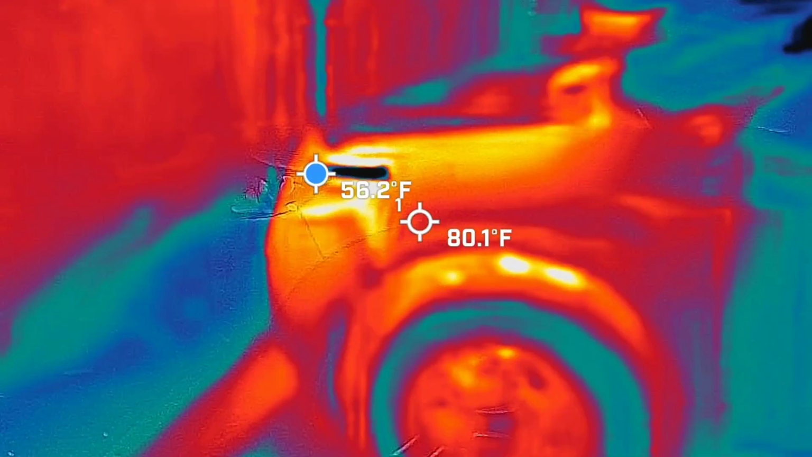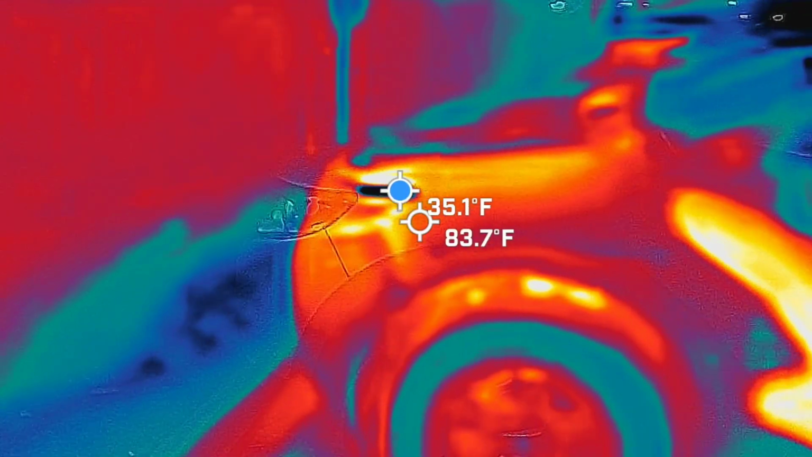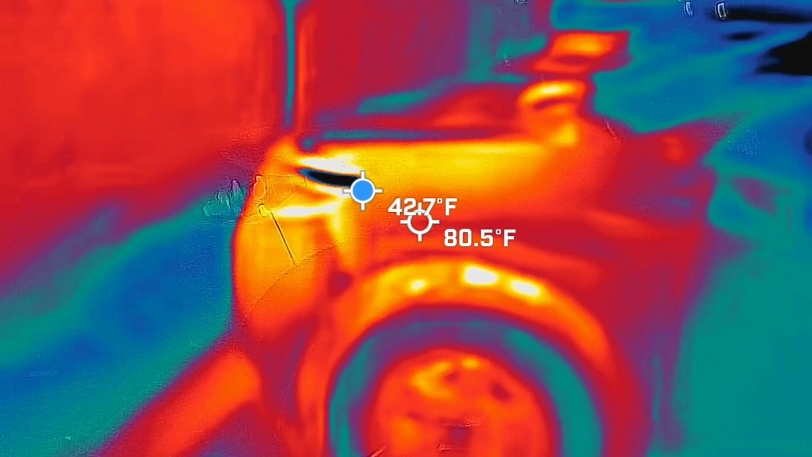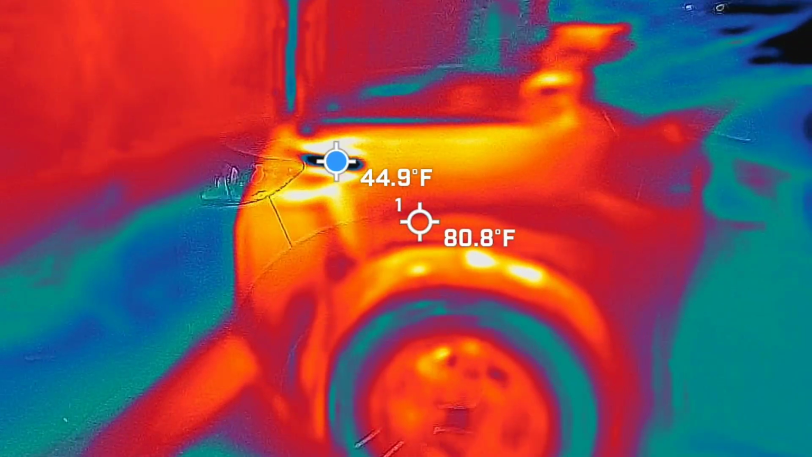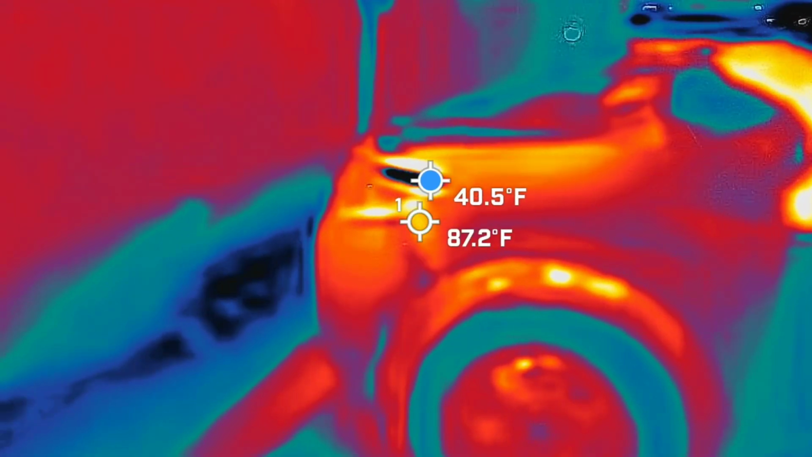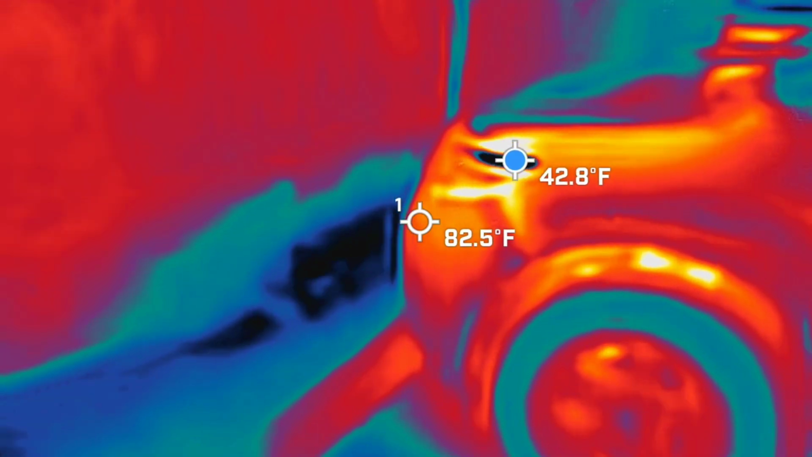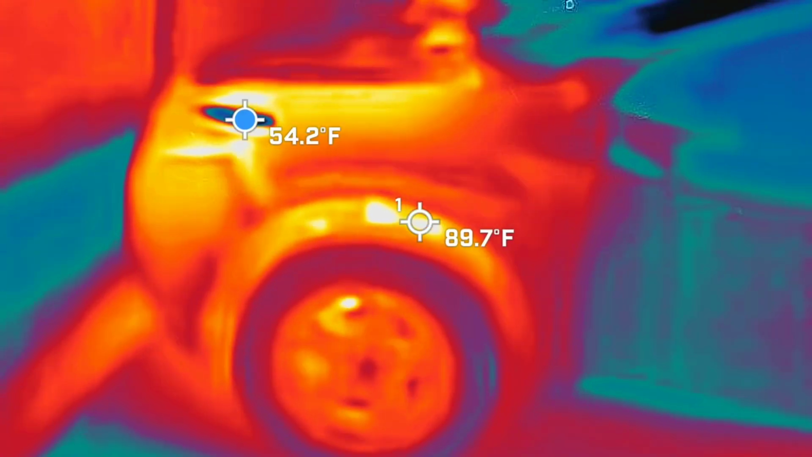Over here by this tire, 80 degrees. This tire, 40 degrees. In the 20s. 60-degree difference between 4 feet. I wonder why. The same car. Moving. Yeah, and it's not moving. So this goes down as far as the low 20s. The tire, 2 feet away, 83 degrees. The question is why. I don't have that answer.